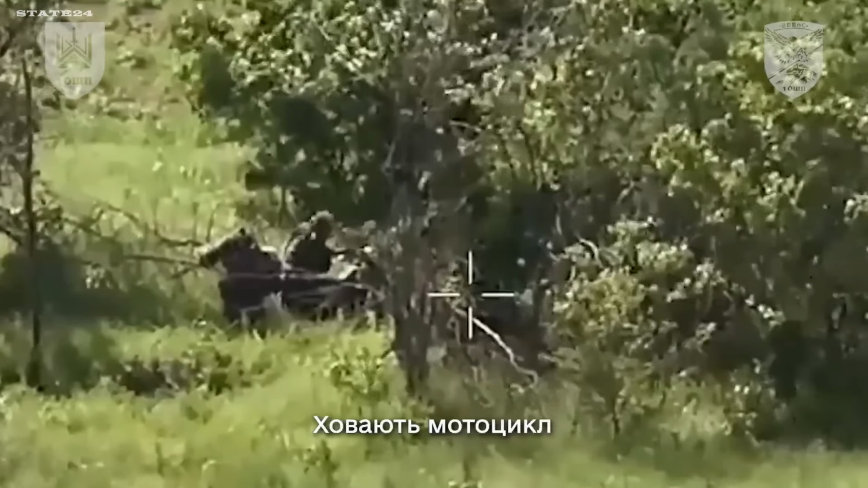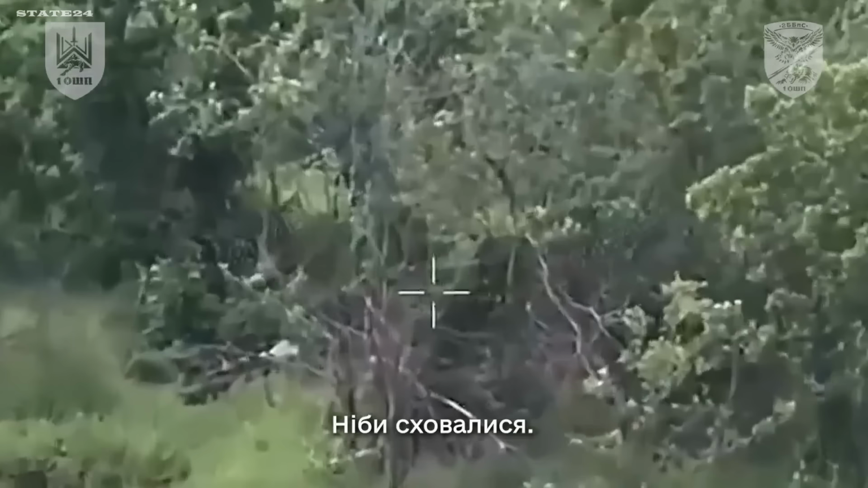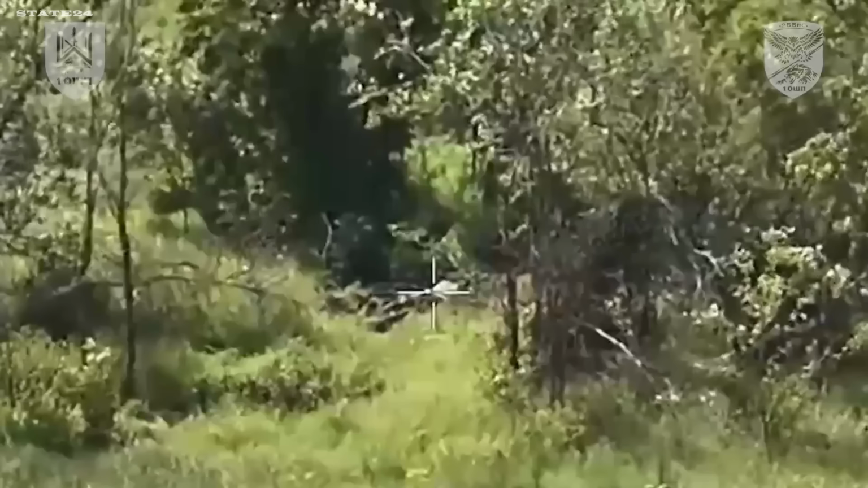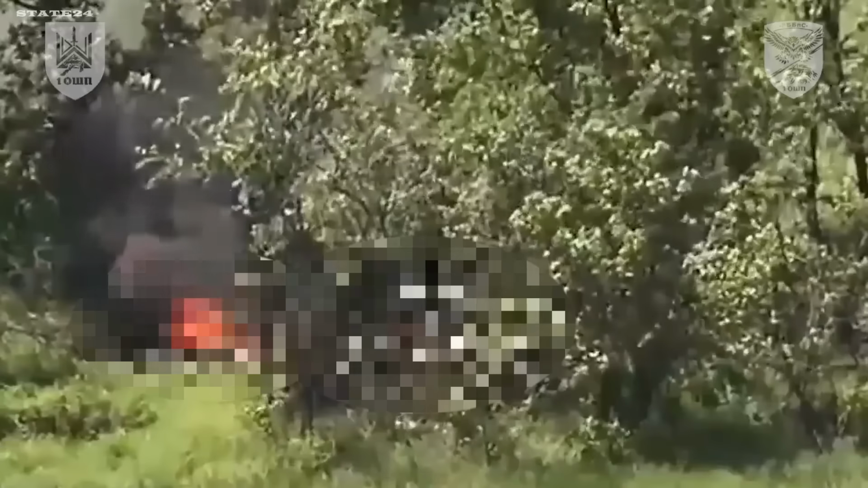Ternuvate direction, 1st Assault Regiment Da Vinci. 2 Russian soldiers parking their motorcycle in a tree line. They think they're out of sight. The reconnaissance drone was already watching. First strike, the motorcycle. Then munitions dropped from above on the soldiers themselves. The tree line that was supposed to conceal them became the coordinates.